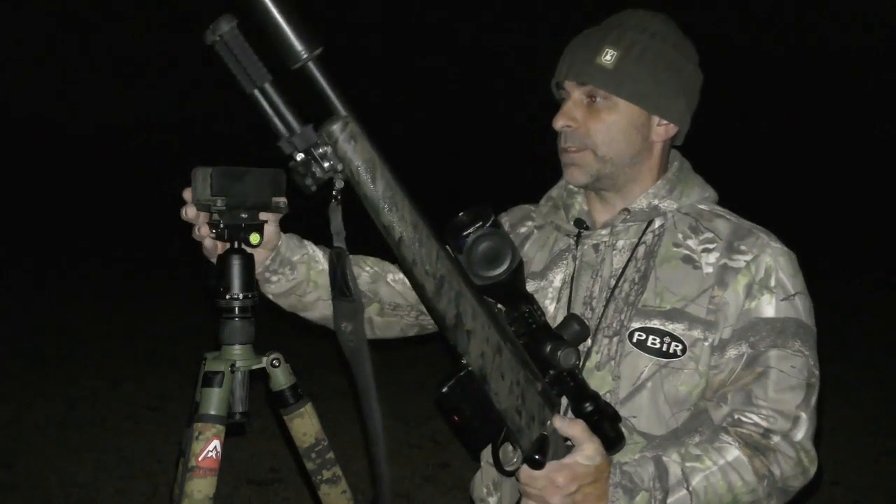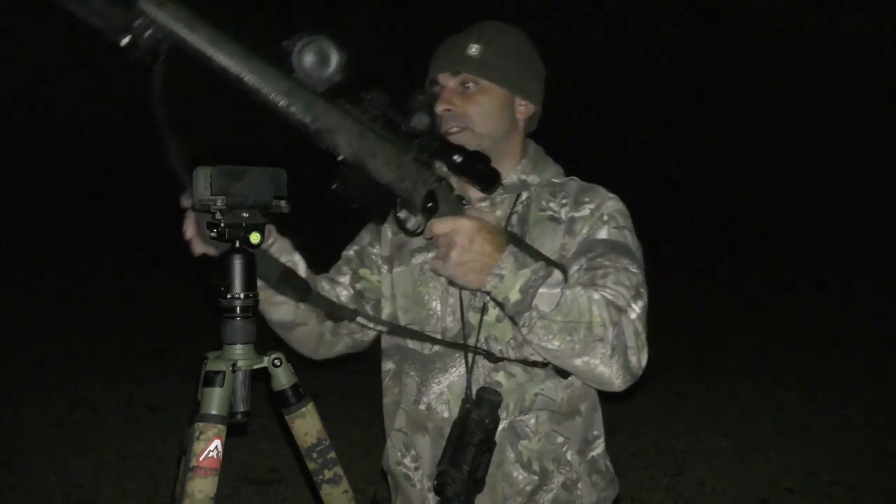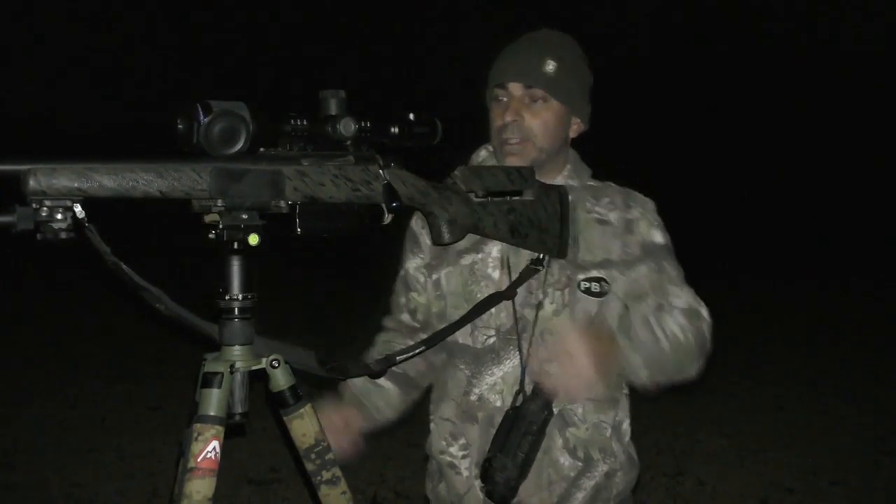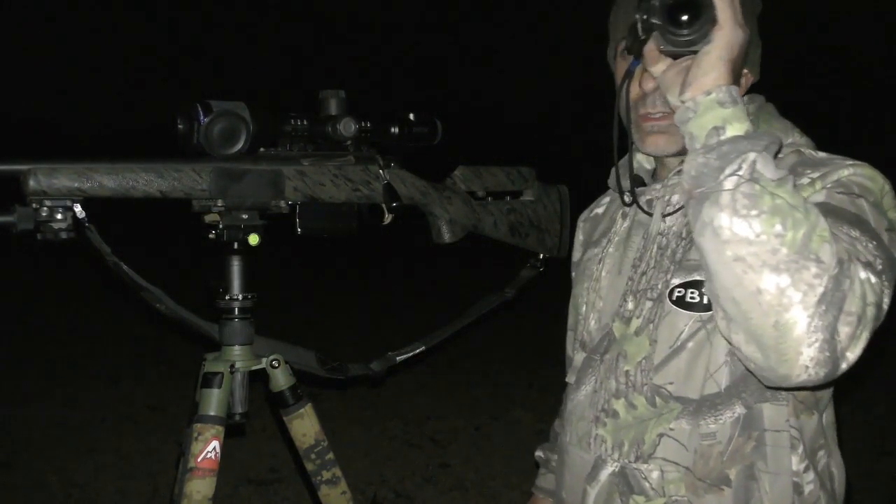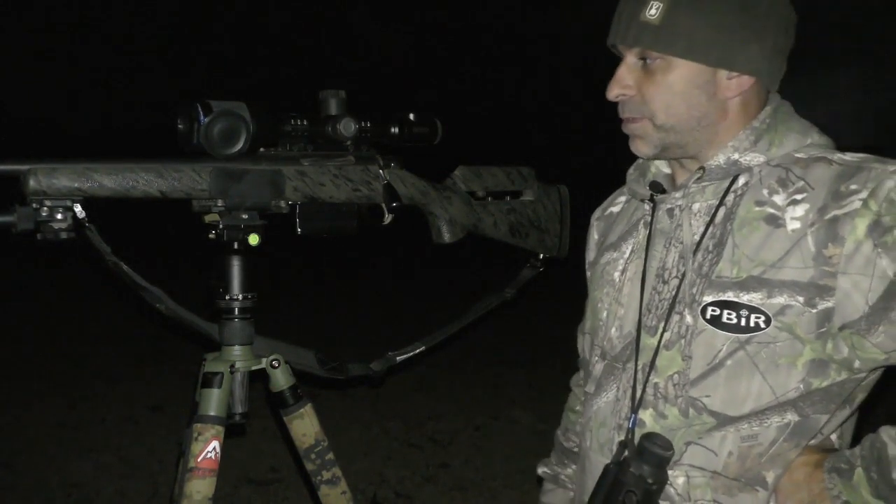It's a great bit of kit as well, that you can set your rifle up on there and lock it in like so, and that'll just sit there while you scan with your thermal or cooler, whichever, and it's right there ready for you when you need it.